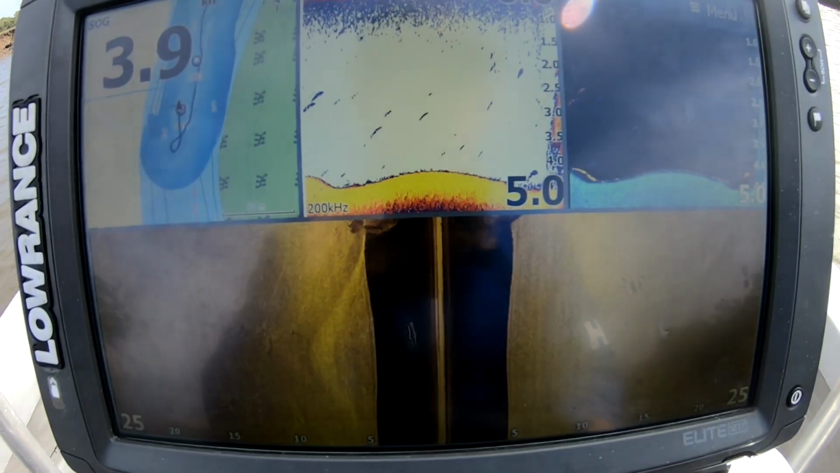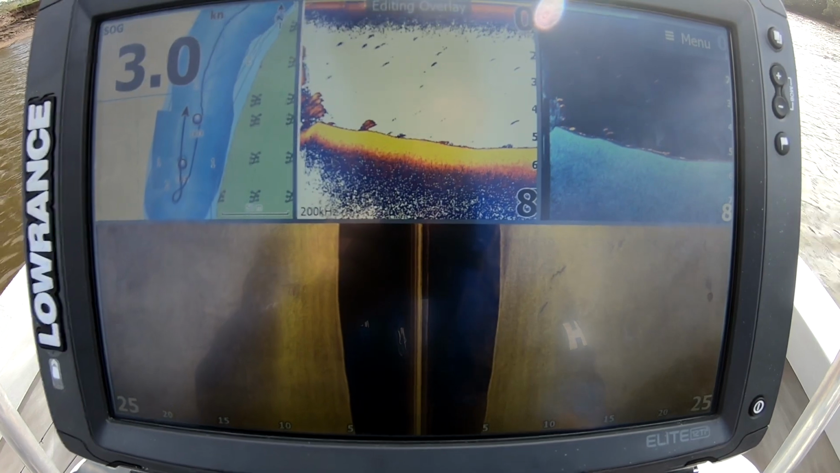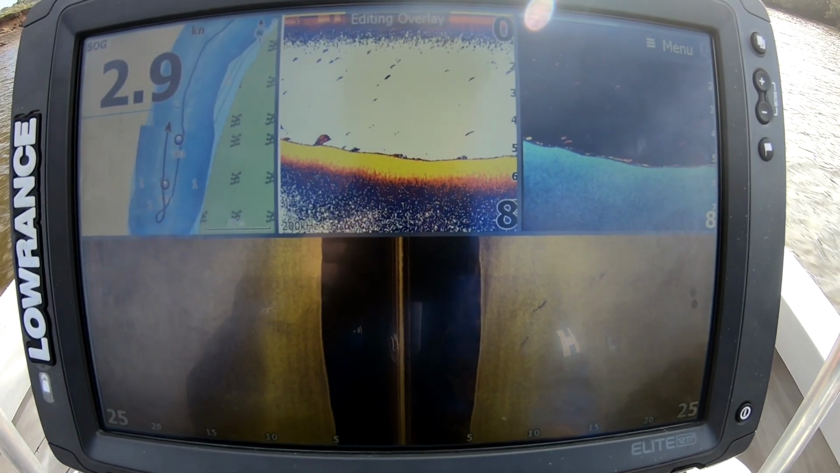So we're just coming up to it now. Look at that. You can actually see the shadow, the hull sending out. You can see all the white dots behind it, all the fish on the 2D down imaging. So on that pass it showed a bit different, but there are some fish laying around here. So we'll have a bit of a look, a bit of a cast, see if I can't pull something off it.